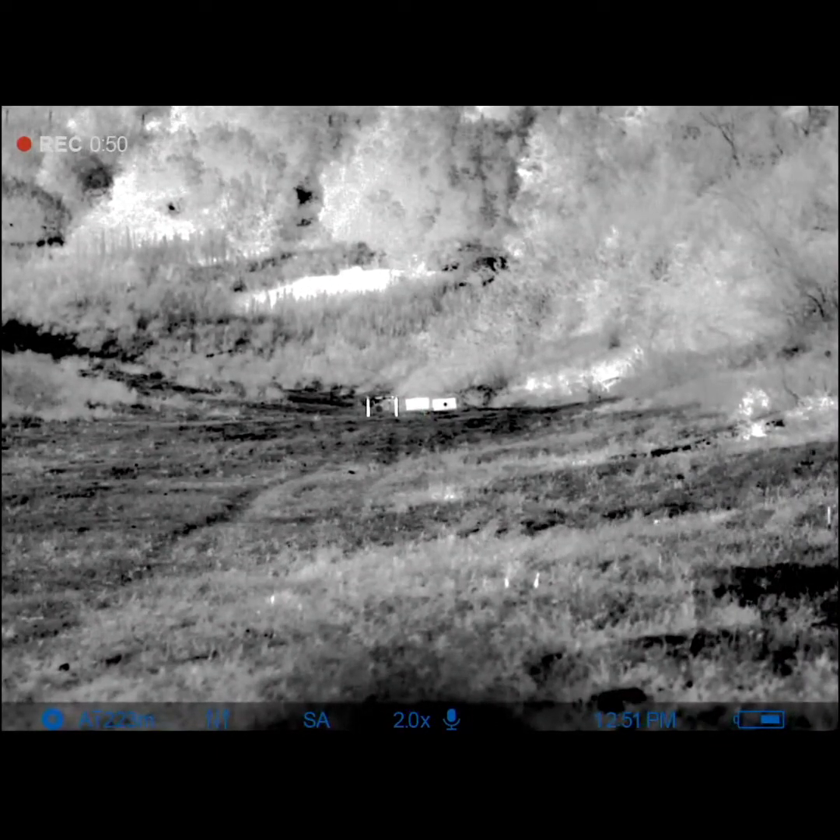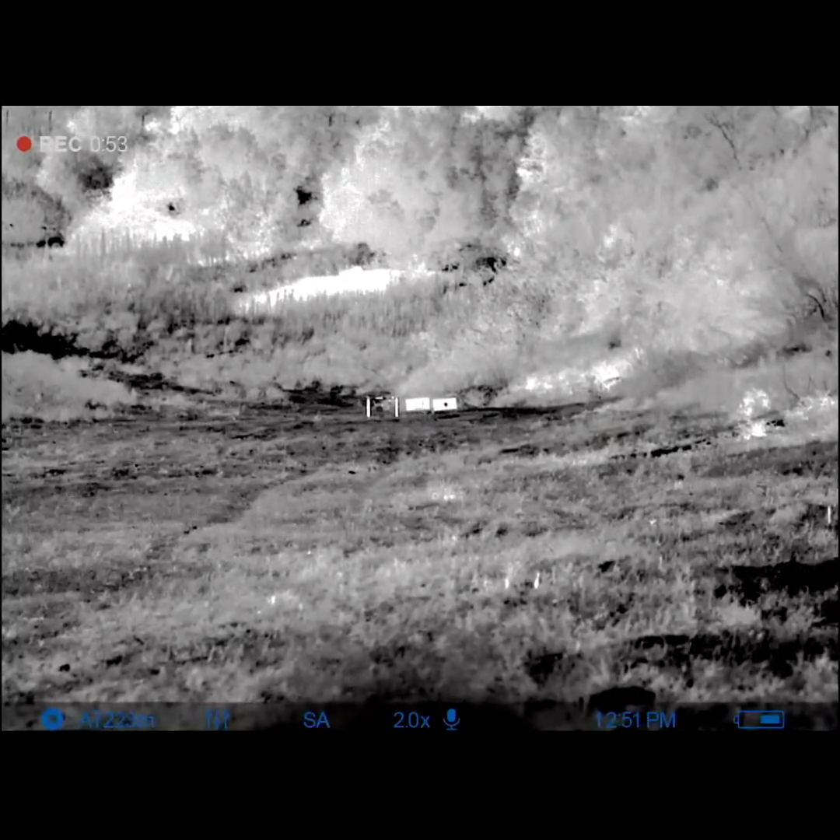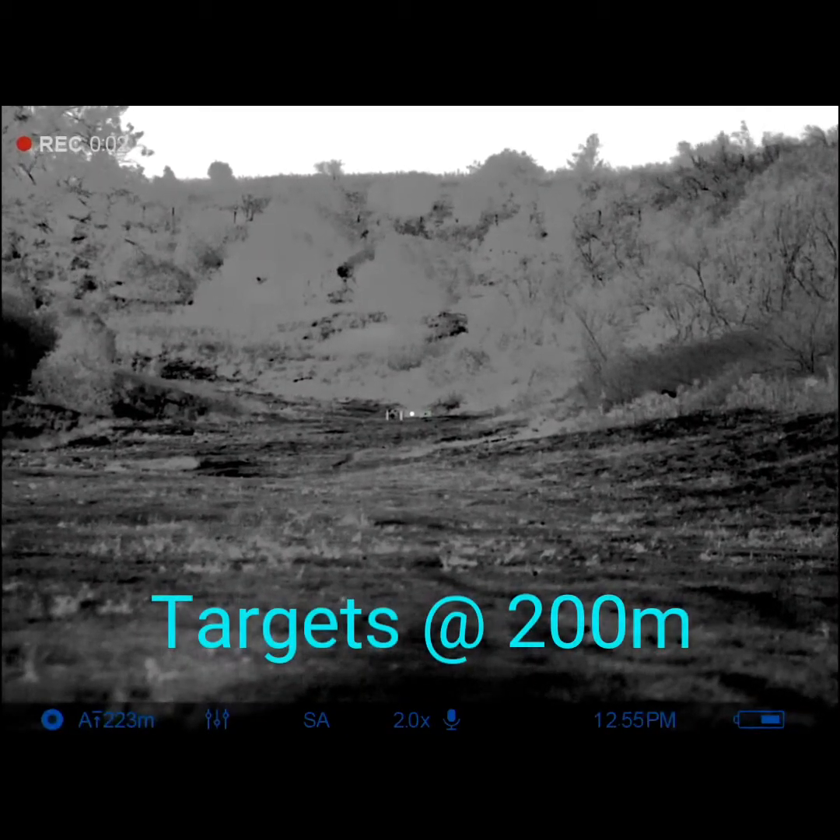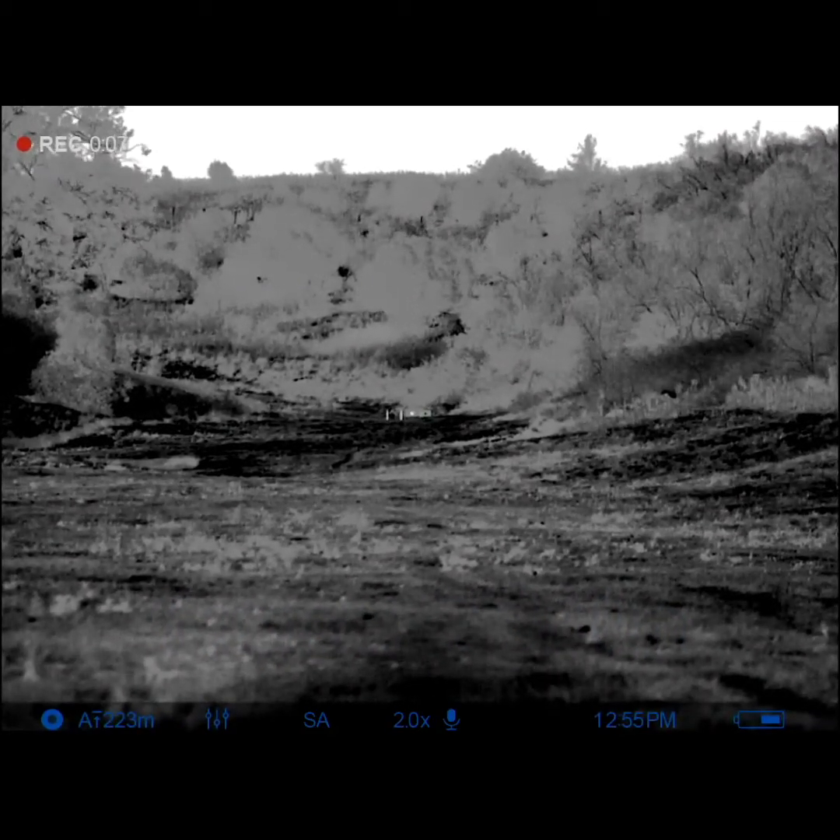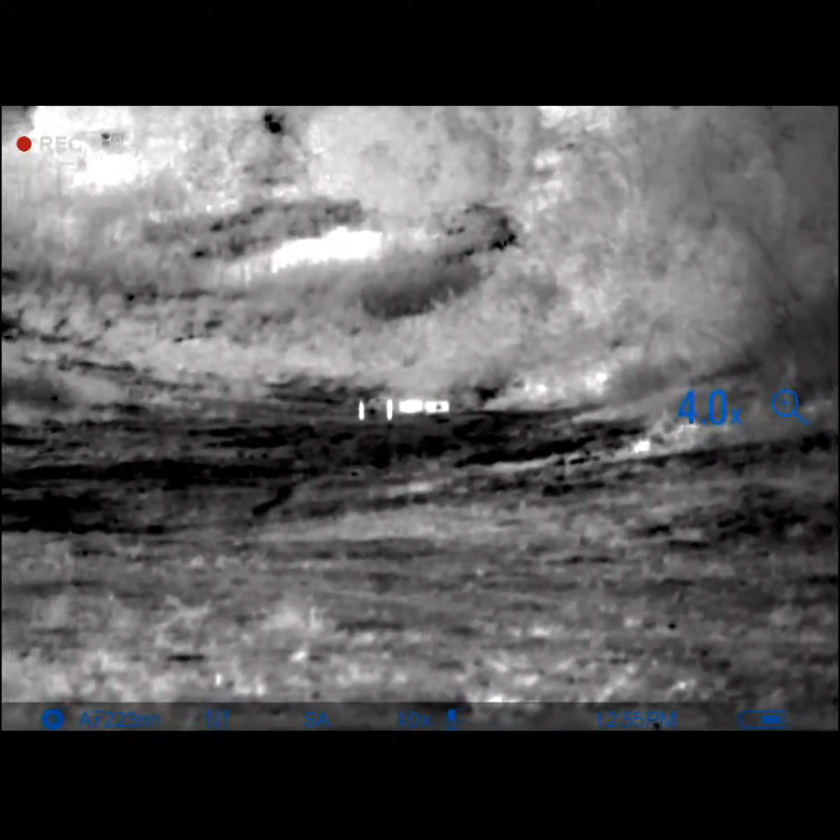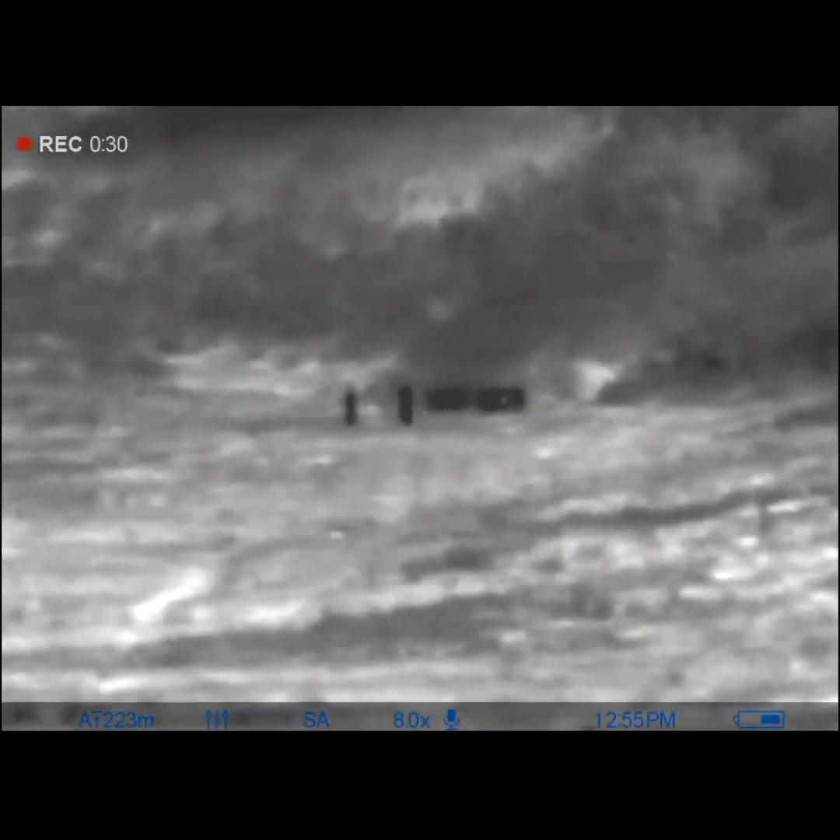Alright, we'll go back and see if we can do it at 200. Okay, so now we're out at 200 metres. We're on black hot. You can still see the gongs. Still see the heat pad, only just. Get that focused in a bit more. Yeah, foil's starting to flare. You can see how the wind's buffeting that around.